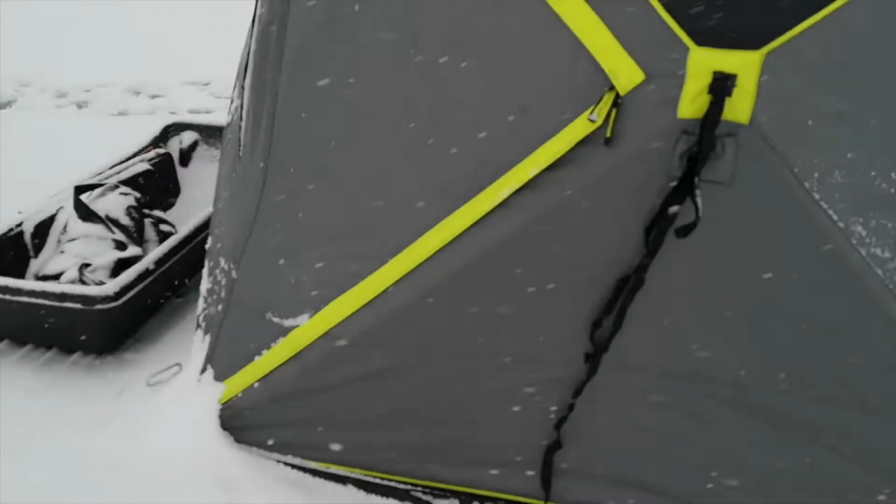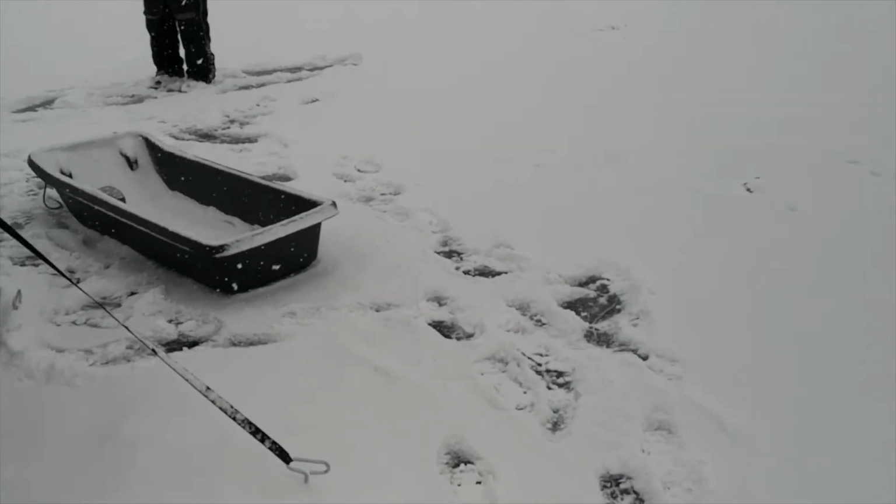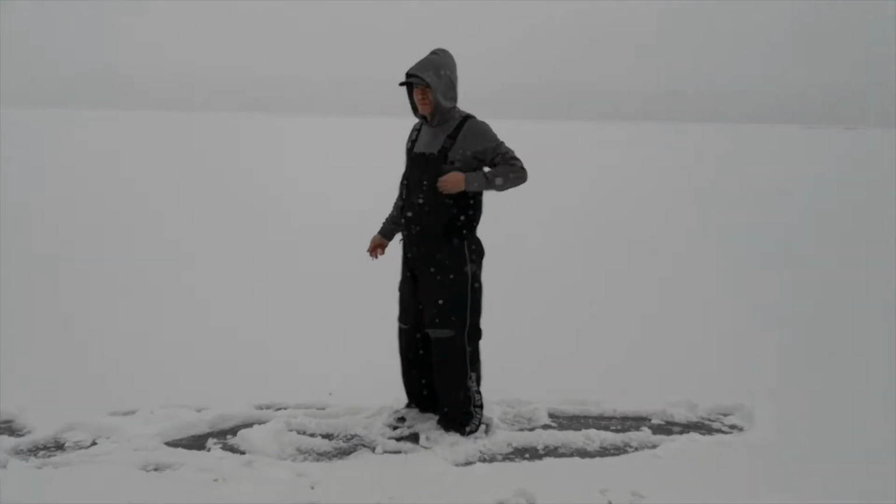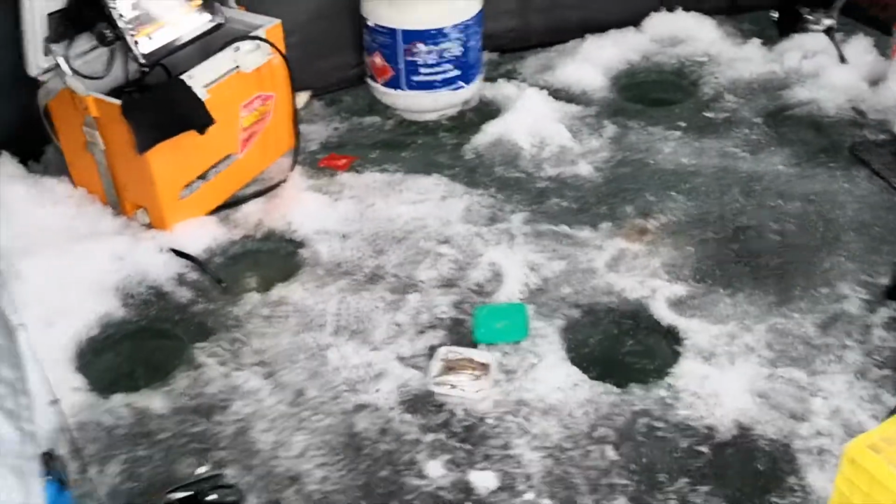We've caught a few fish. Got some tulipies, also called Cisco, for bait. Here's our shack. It's my fishing partner here. Then I'll show you the inside. We got a pretty nice setup here.